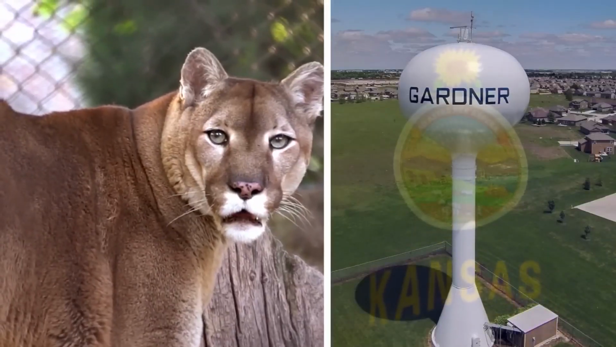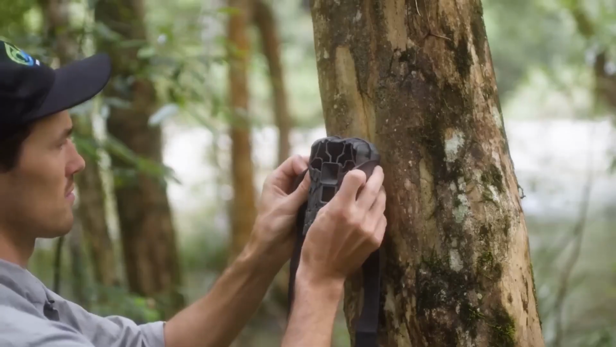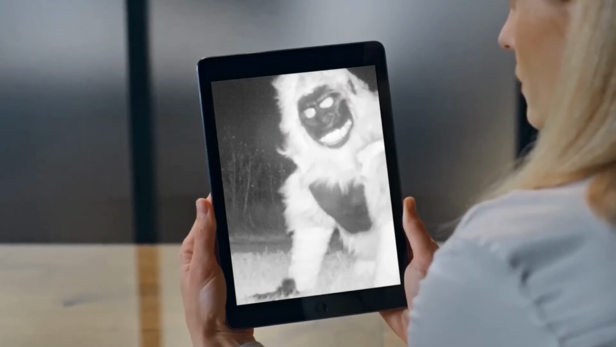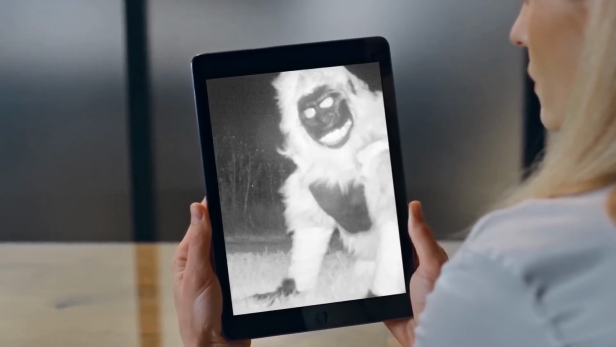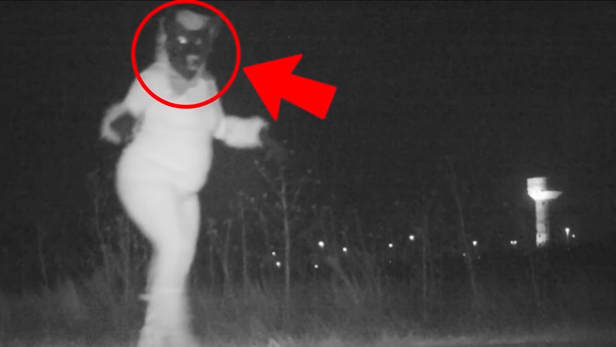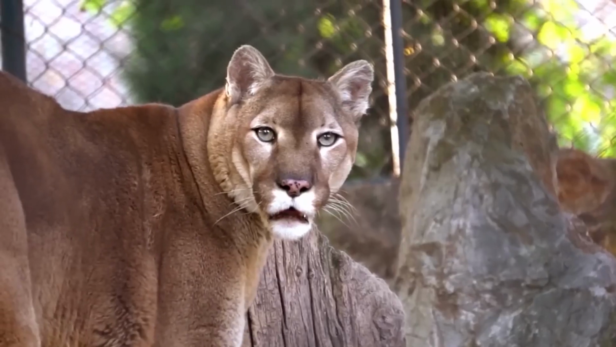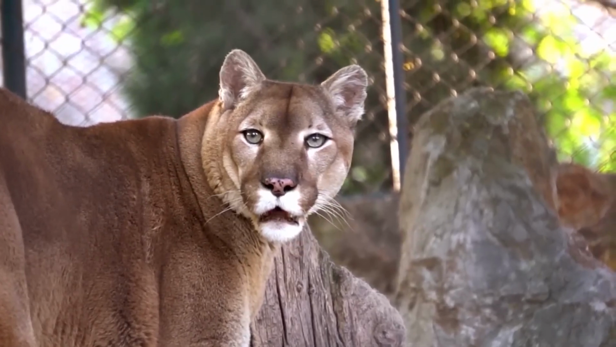Gardner, Kansas is known to have a mountain lion, so some people decided to install 2 trail cameras, and they saw some unexpected weird images. A gorilla engaged in a bloody struggle with a terrifying being. To our surprise, a mysterious entity that appeared to be a human and wolf moved through the area using a walker. The search for the mountain lion took an unexpected turn, entangling it in a strange, wild encounter.